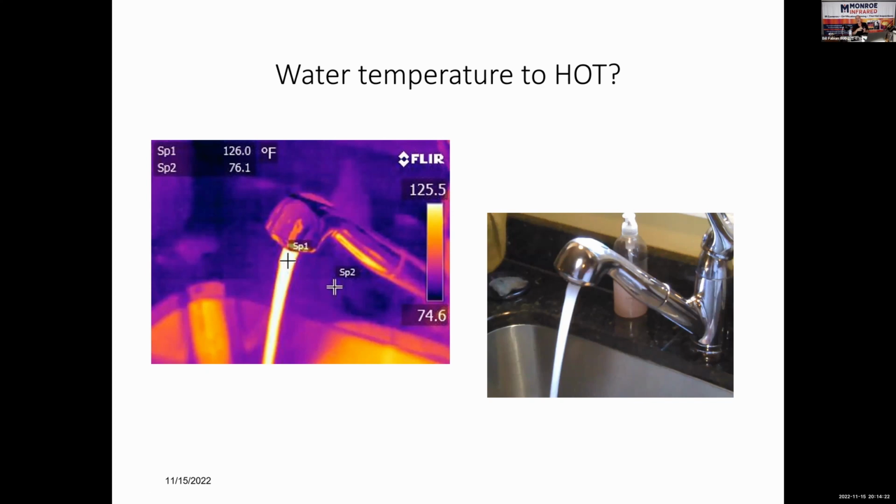But some of those lower cost cameras, like the C2, had a big circle. That means you've got to fill that area with your object. If it doesn't fill that circle, it's going to average the temperature of your object and the background. So make sure you get close enough so that the object you're attempting to measure is as big or bigger than that little reticle that you measure temperature with.